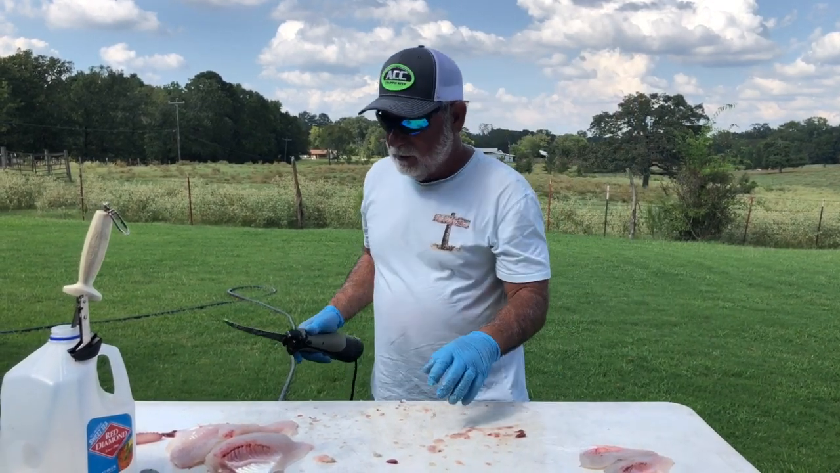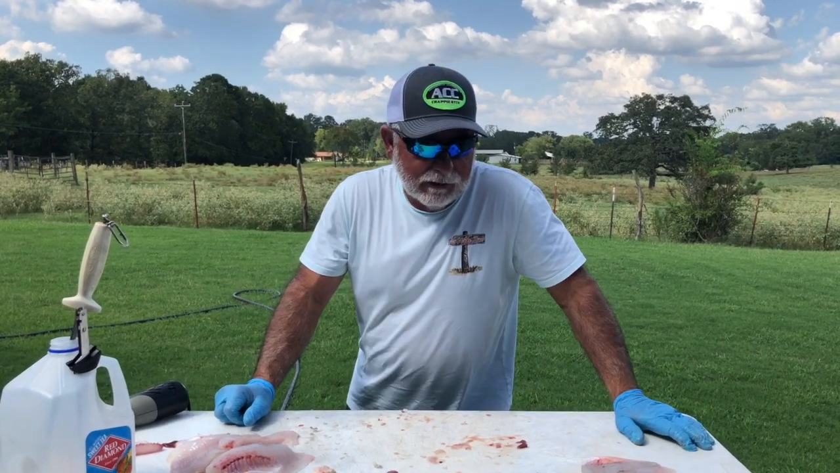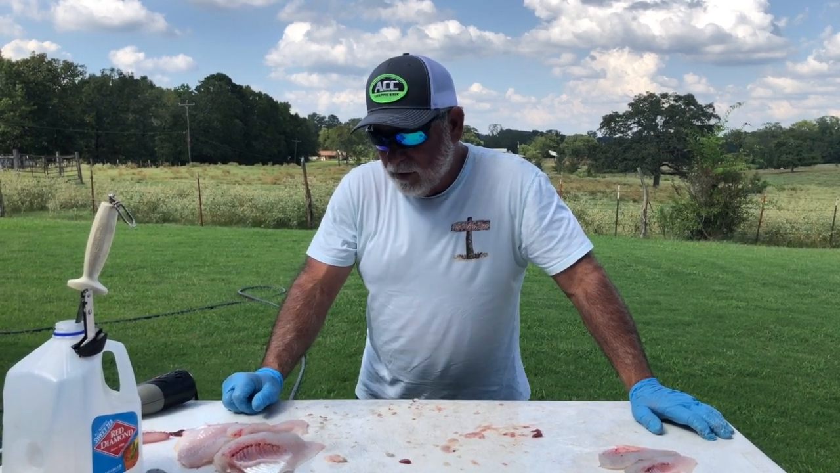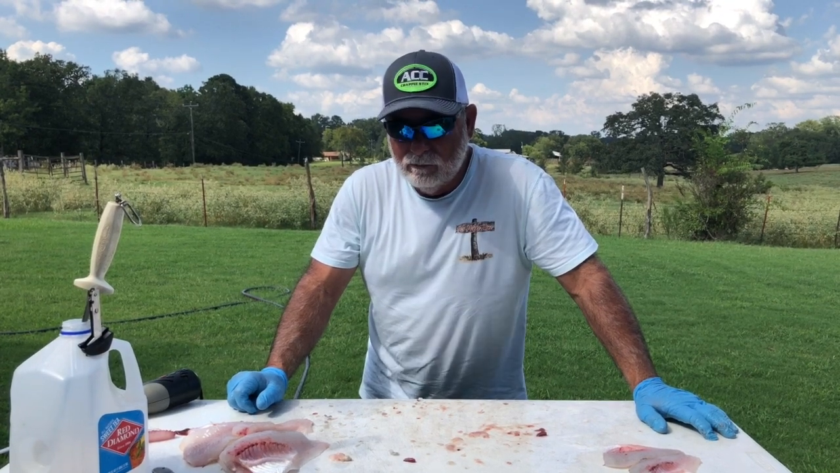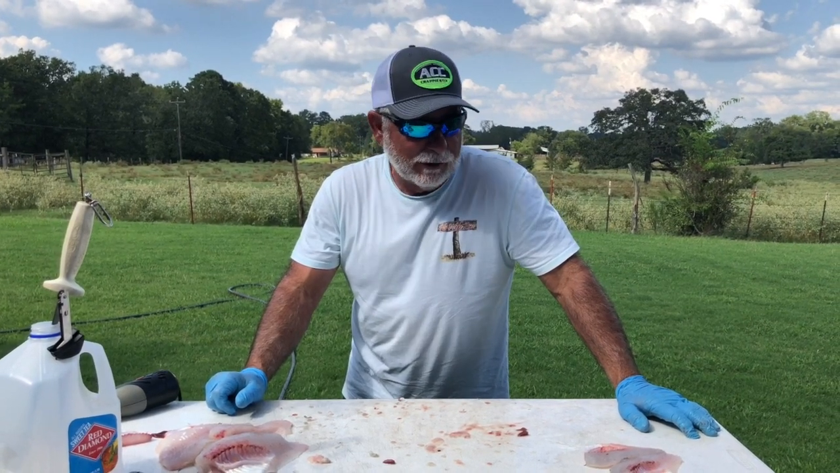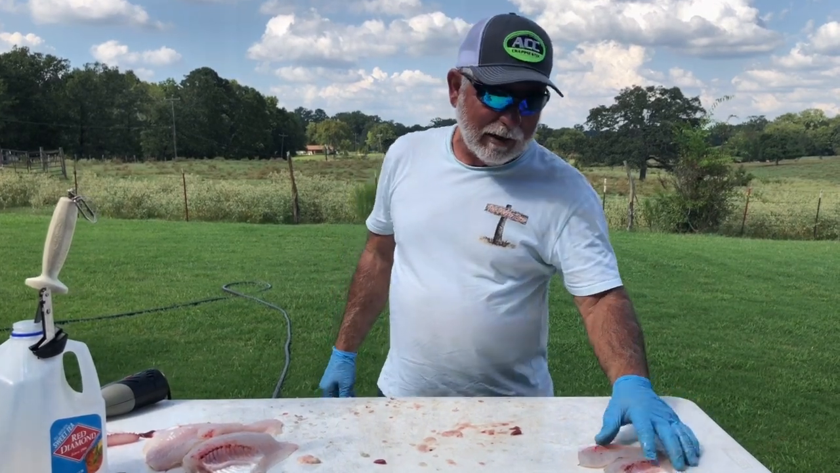All right, I'm gonna finish the rest of my fish here, get them filleted up, and tomorrow we'll do part 3. I'm gonna do some blackened fish on the Blackstone griddle. It's a real quick, easy recipe, and tastes good too. So anyway, when I come back, crappie fillets on the Blackstone.